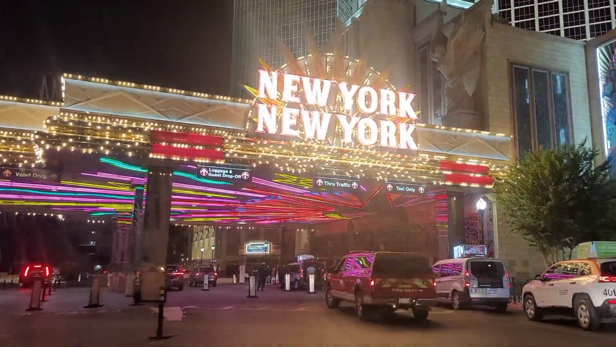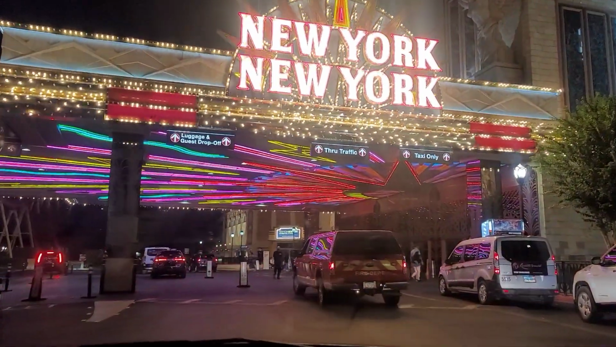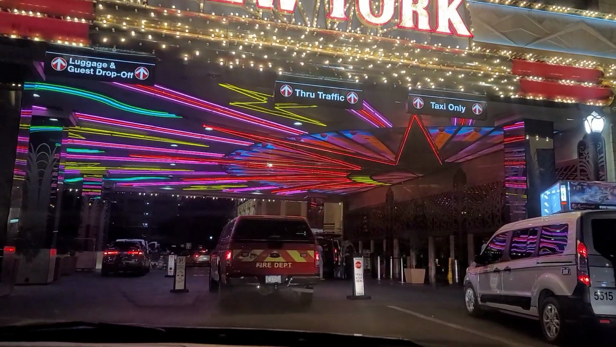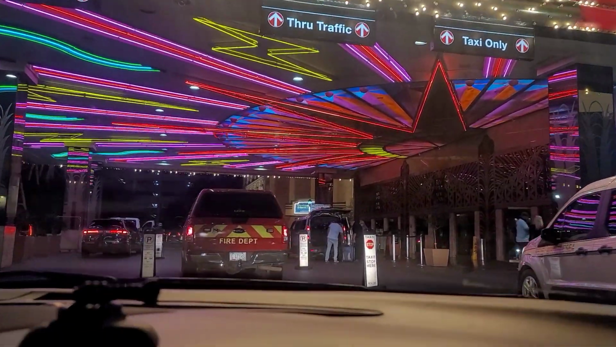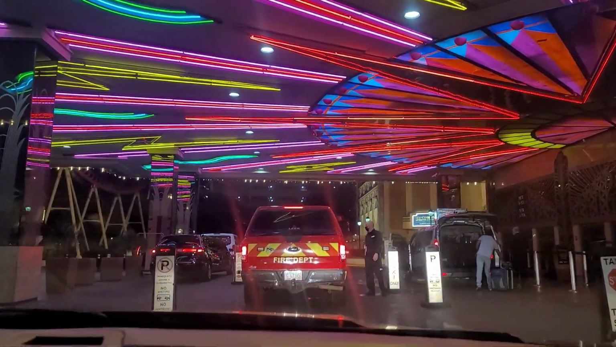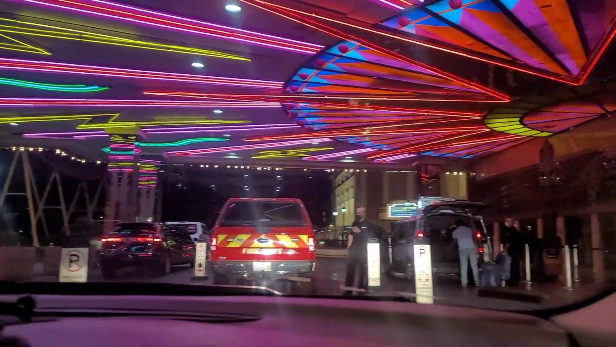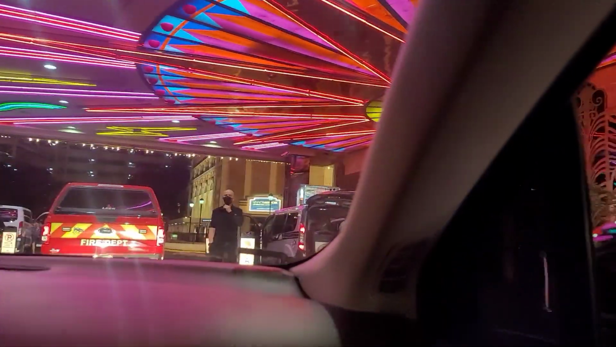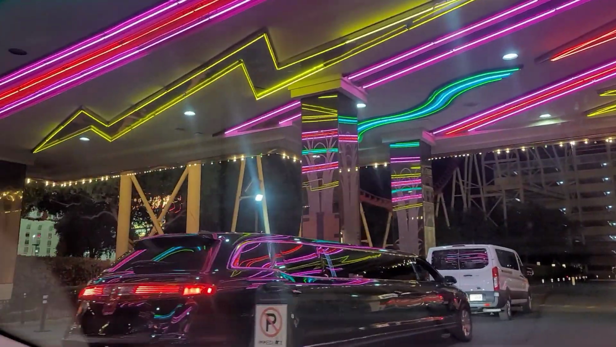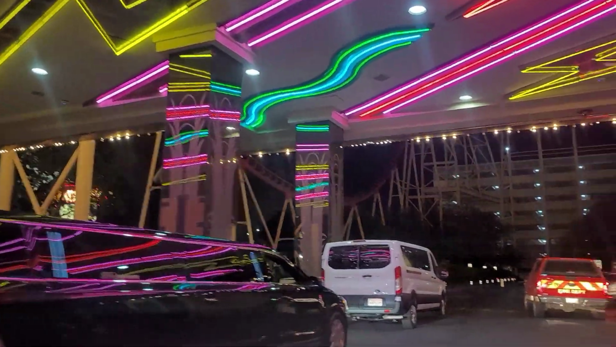Definitely a lot of bright lights on this one. A little different from the Four Seasons. The fire truck is going through here in the through lane, but evidently it's not going to a fire. Slow. It's a long one.